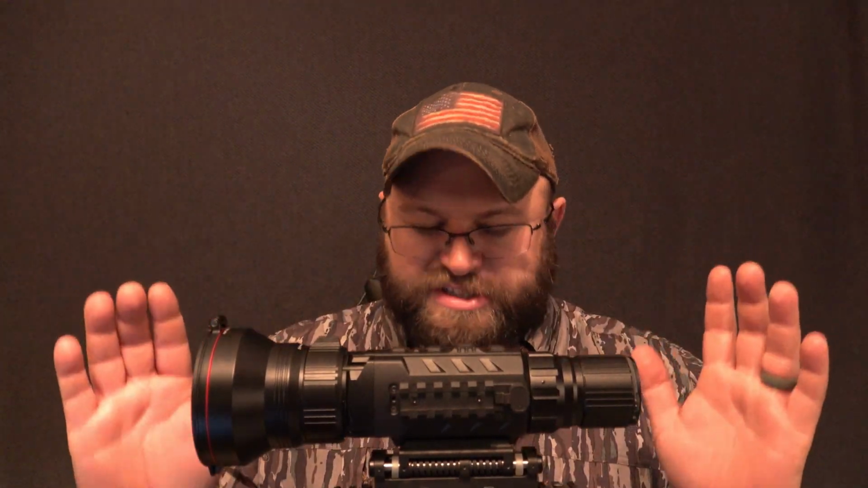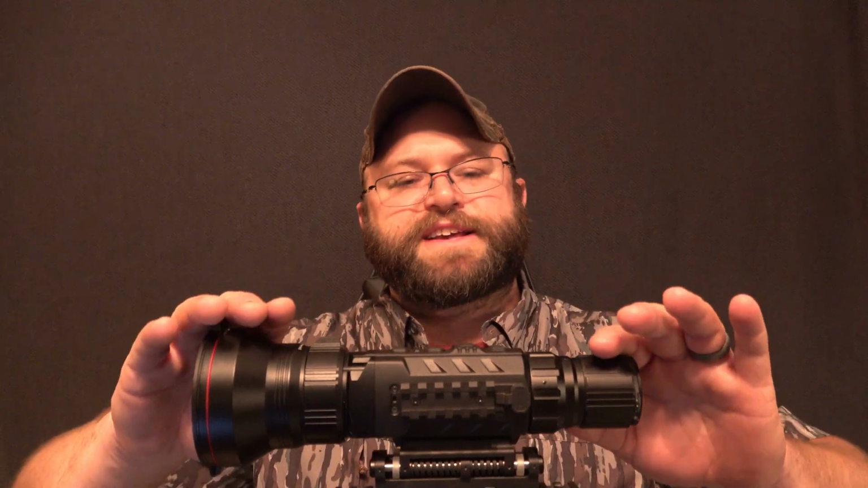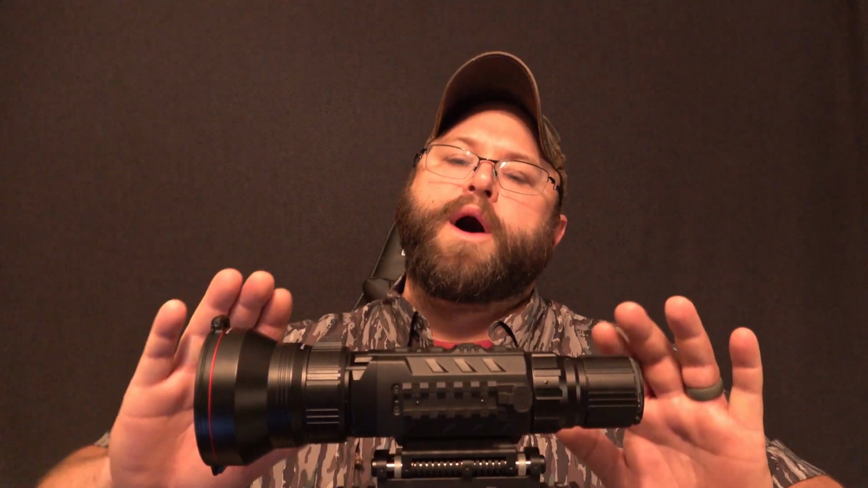This is basically double what a 640 is going to do, but that's double going across. And then on the other side, it's 1024 resolution. So this thing has just over 1.3 million pixels. That is an amazing amount. But golly, I mean, this is what you're getting. And I get it. I just keep talking about how amazing that is.